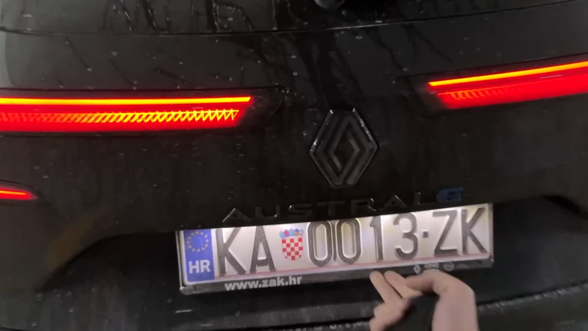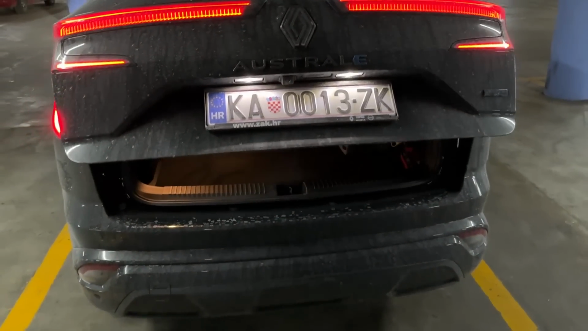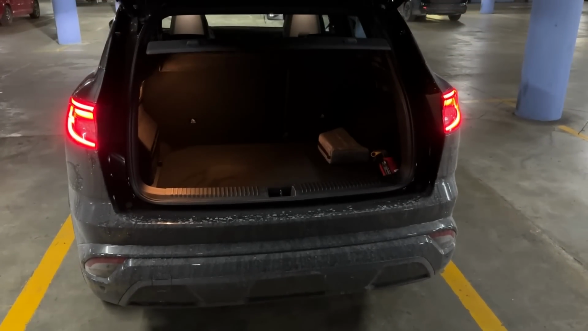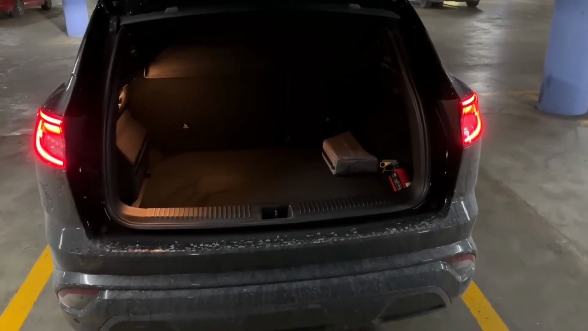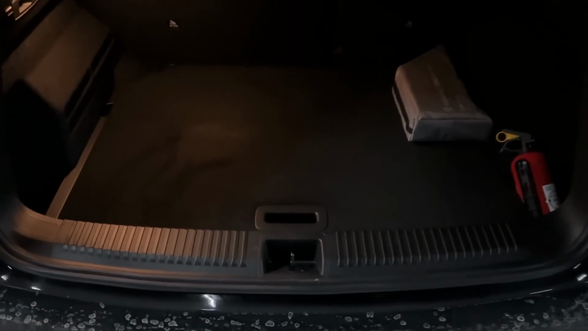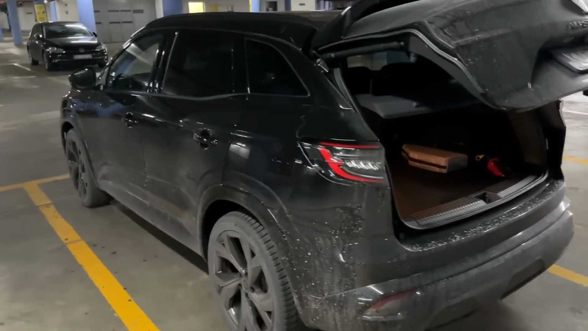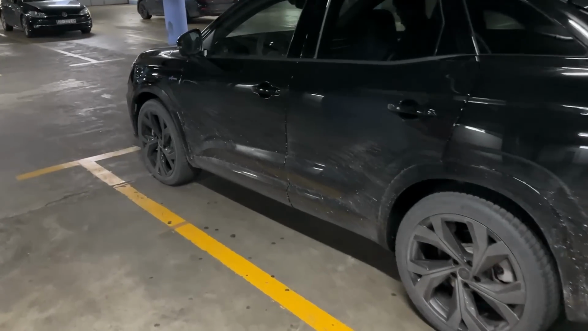You can also open the tailgate, just press this electric tailgate, and the car is filthy. We've been on a road trip. We went from Opatija here to Zagreb, and yeah, well, you see this is the trunk space, nice square shape. Press this to close it, and we are ready to go on a night drive.